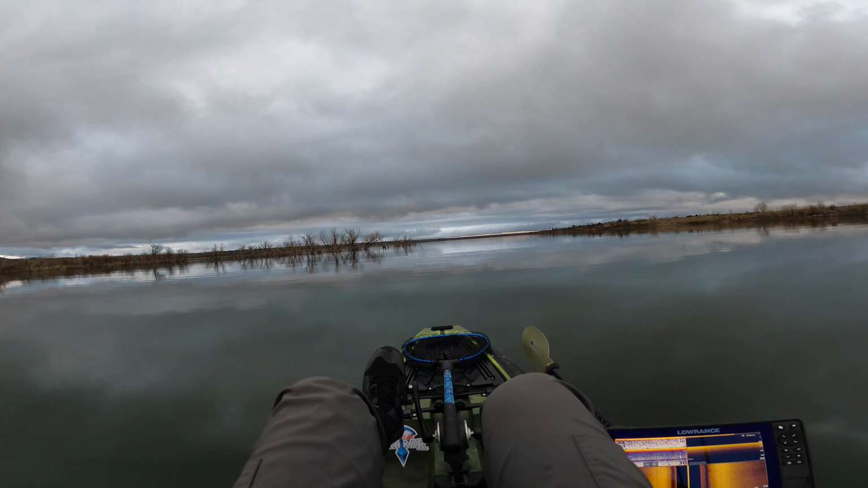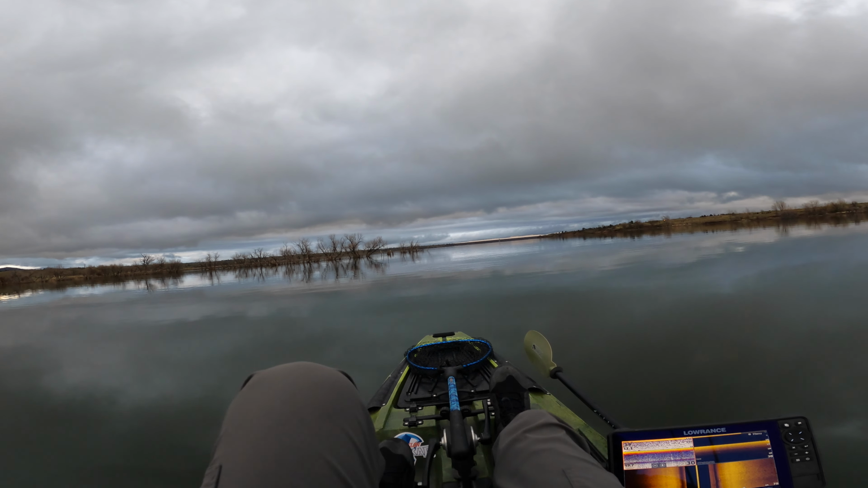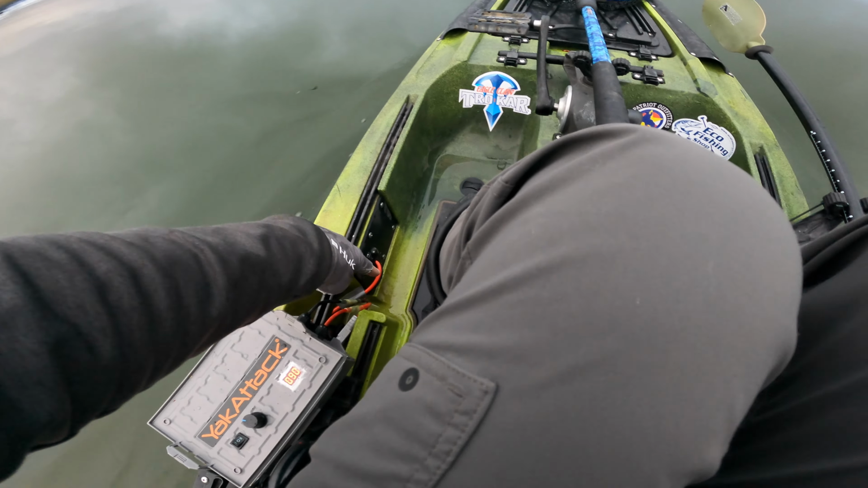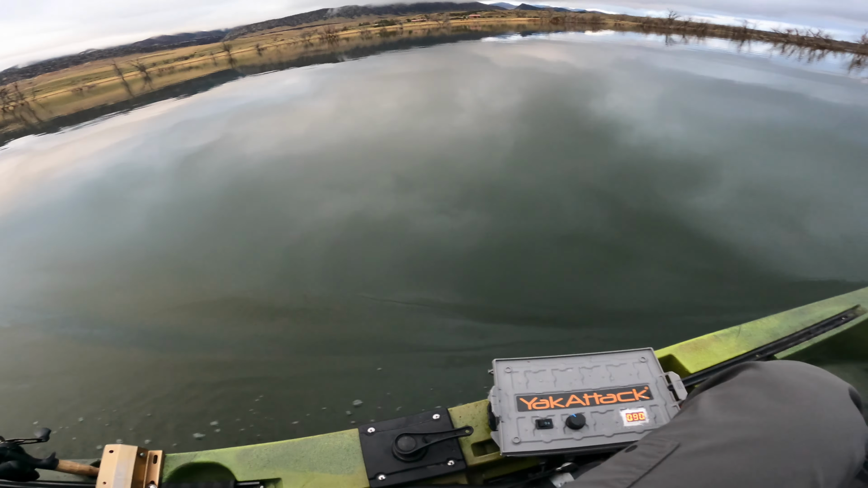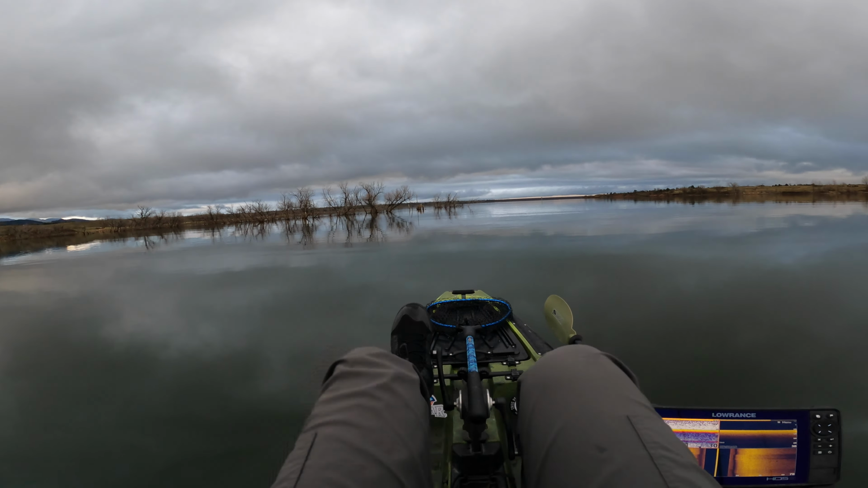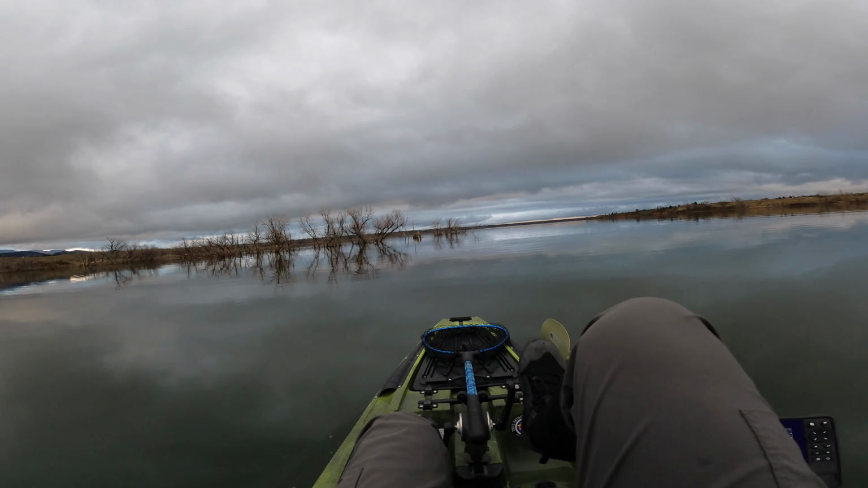Another, I don't know, 50 to 60 bucks for the PWM box and wiring, something to keep it in. But I've got it all wired through the kayak. This goes to the battery up front, and these wires go to the motor out back. So it's pretty slick, if I do say so myself. So yeah, let's go exploring.